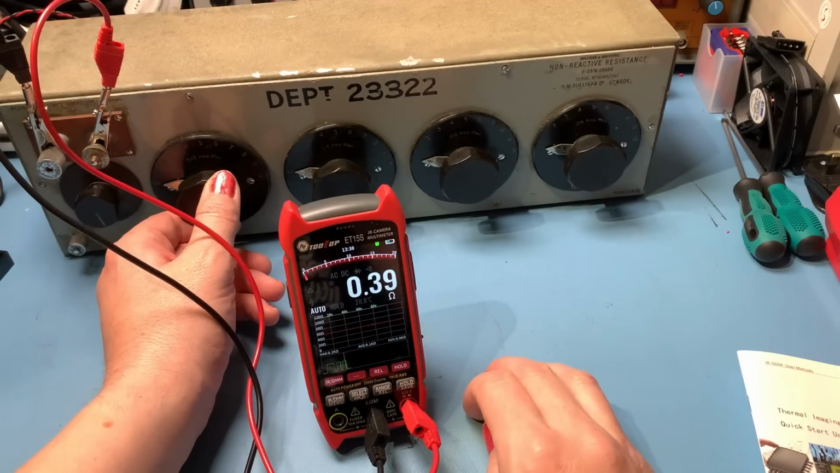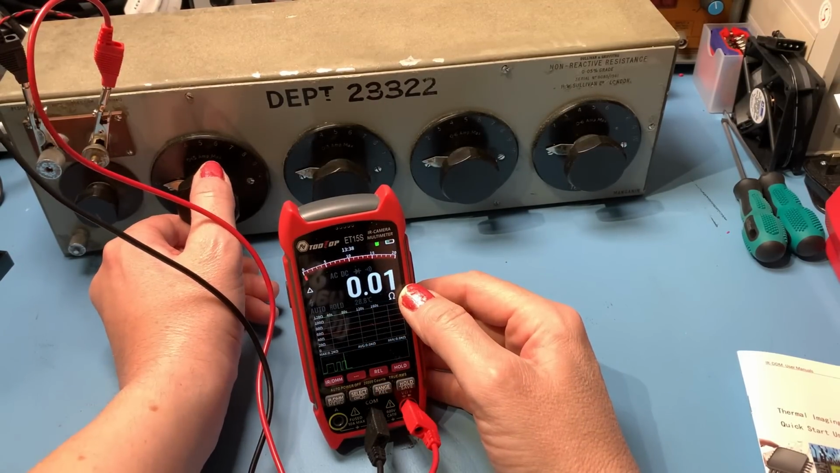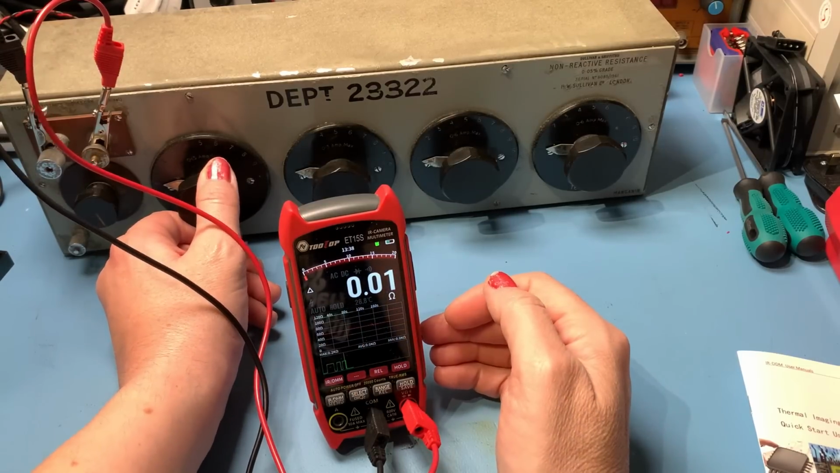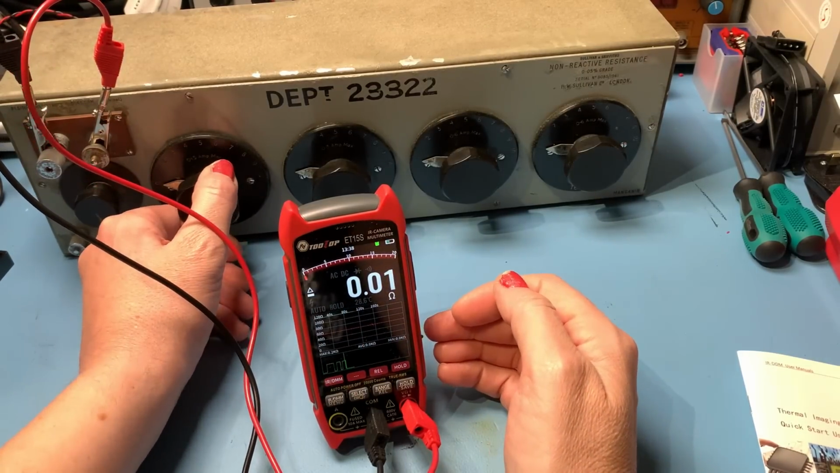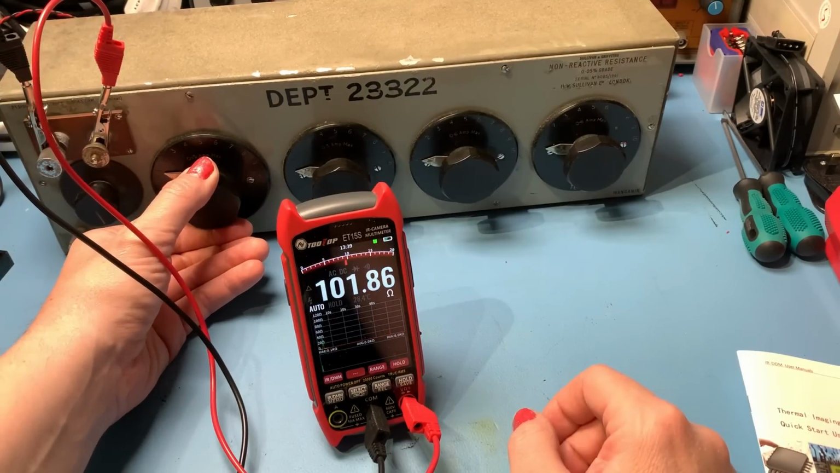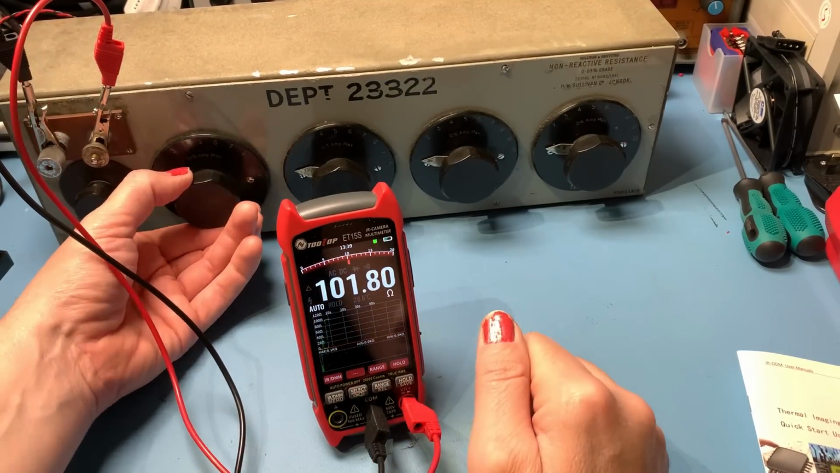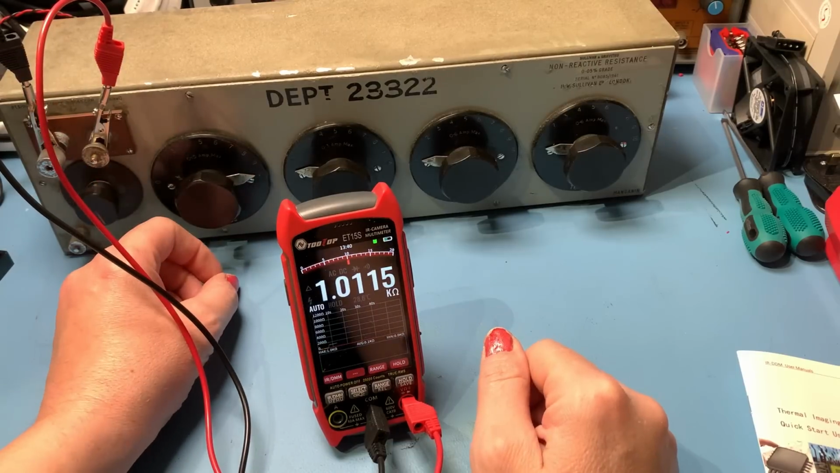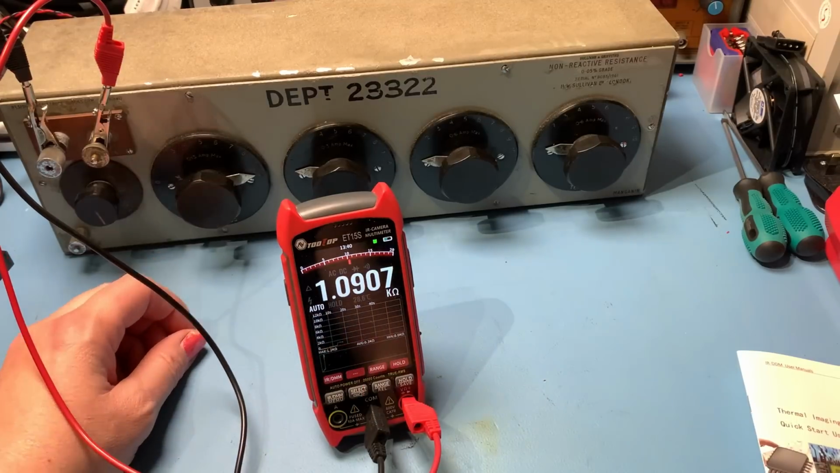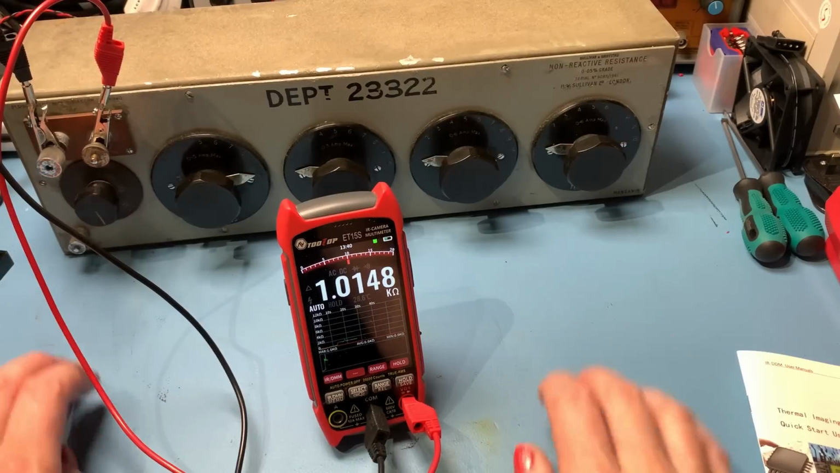Beautiful. Now, there seems to be a limitation there that if you rail out the cables, it takes you out of auto mode into manual ranging mode. You can manually change the range, but if you have it on auto and you go up to 1K, it will sort itself out. So you can have it on auto or on manual ranging. All right, that'll do for resistance.